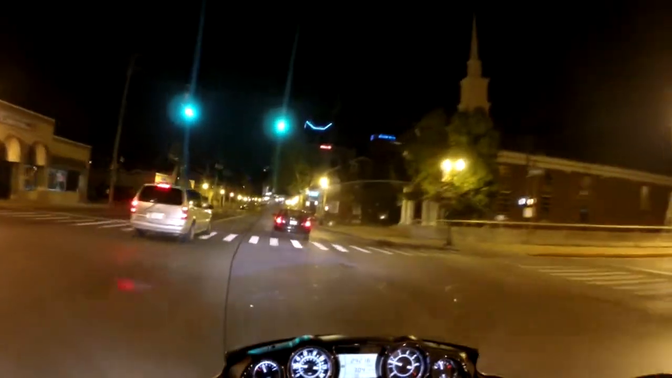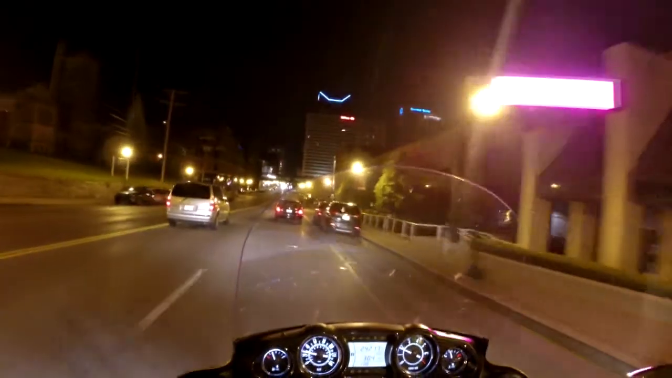So the weather's a little chilly, but that's one thing I like about this Voyager, is with all these fairings, it blocks most of that wind chill. I didn't used to like these kind of bikes with these big fairings, but my tastes have changed over the years.